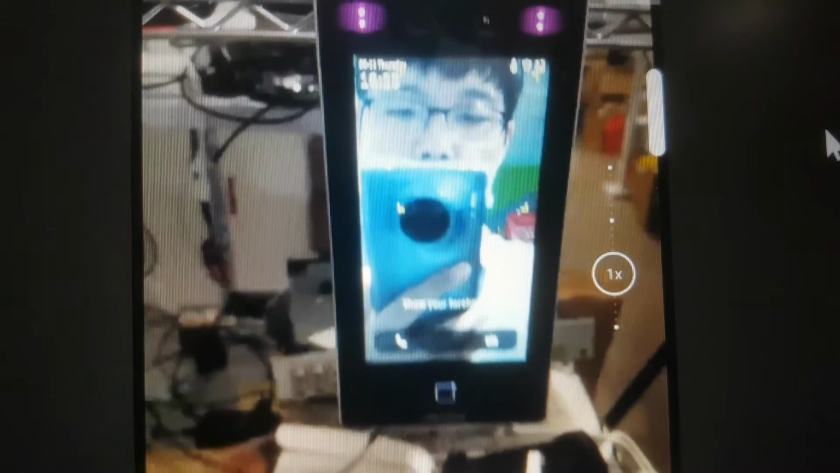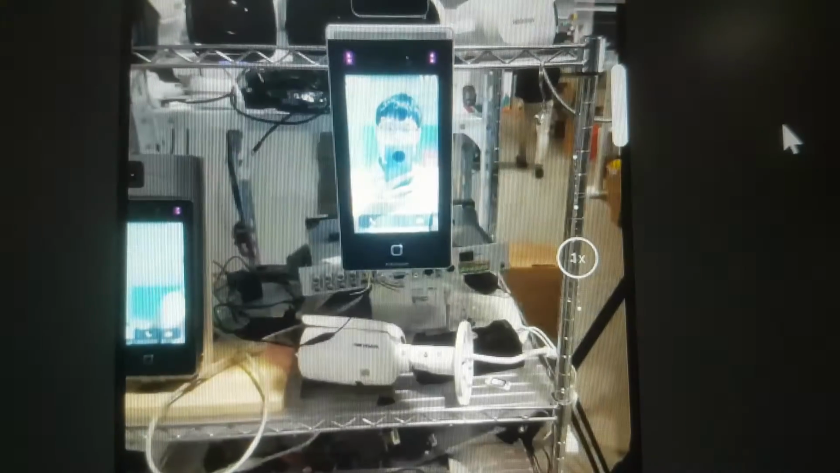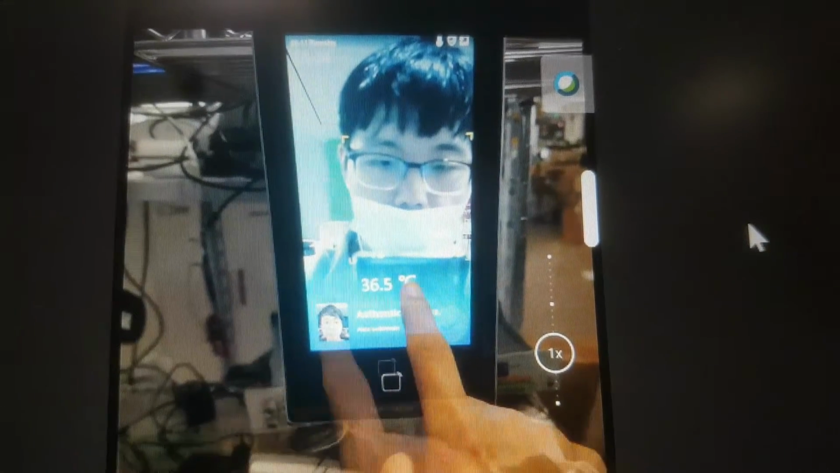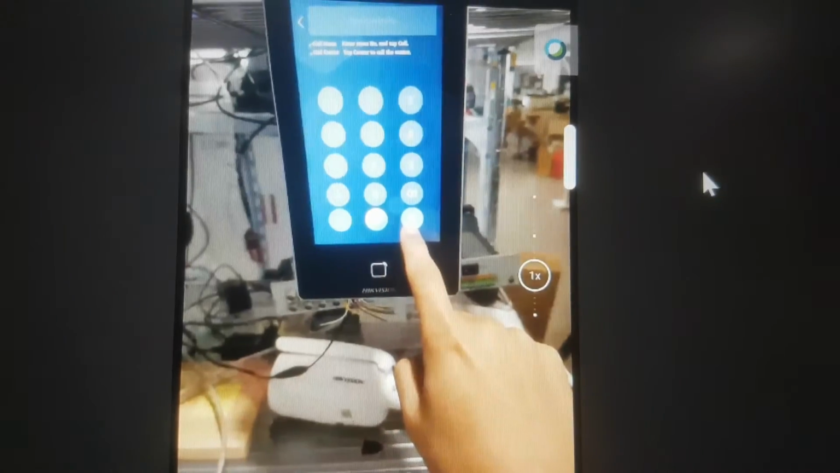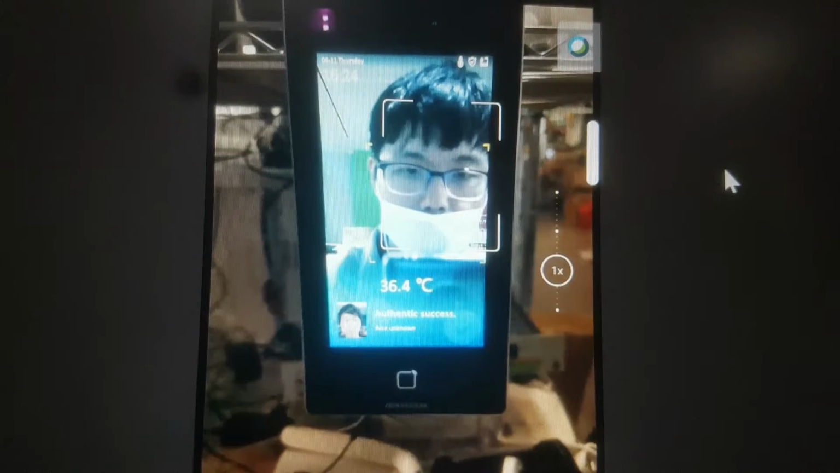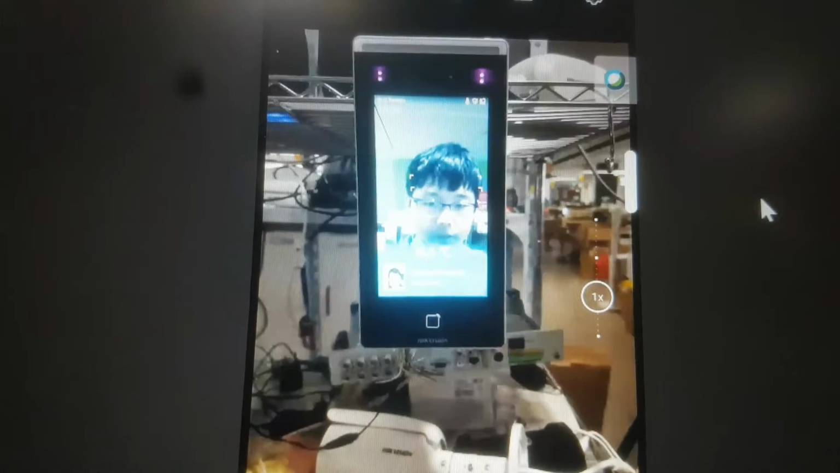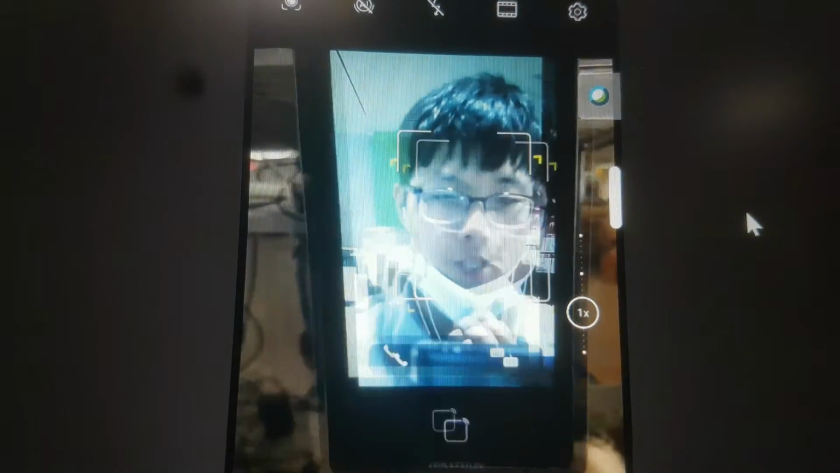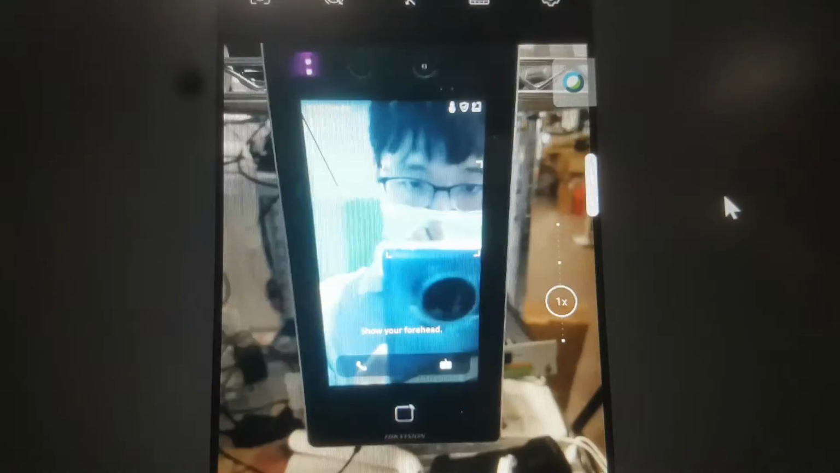So you can see this. How do you see? From here, you can see the temperature value, and also I already included my face image. So this is the name, Alex. So I authenticate. Okay. And one more thing, for example, if I remove my mask, you see, this also supports mask detection. If I don't wear a mask, it informs me to wear a face mask.